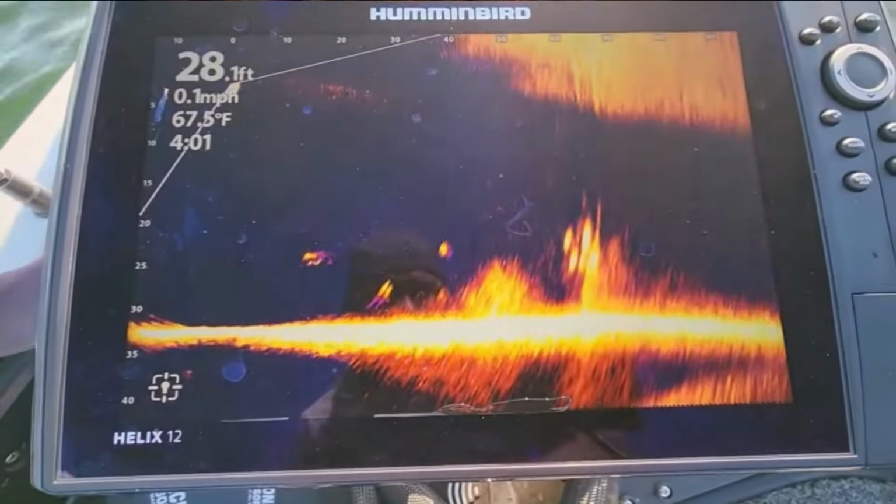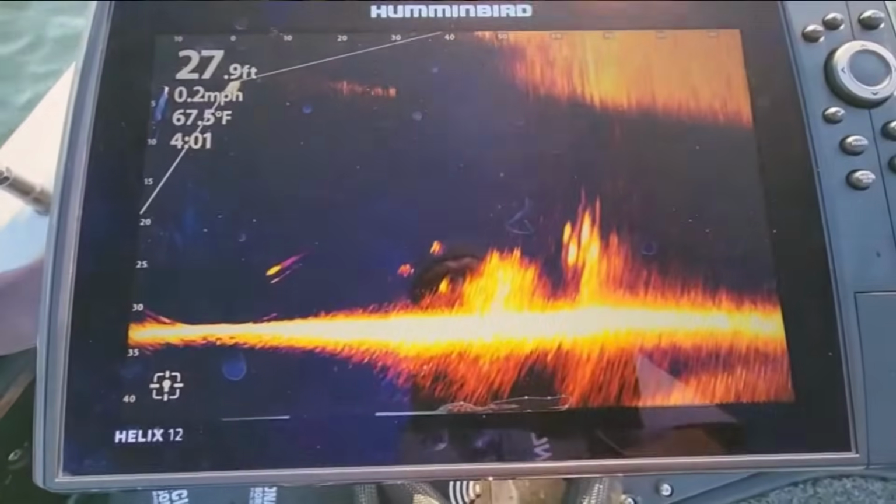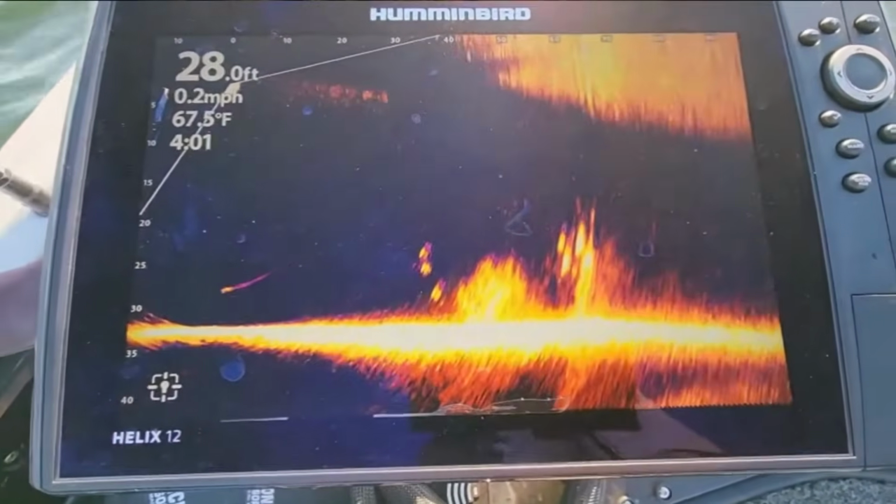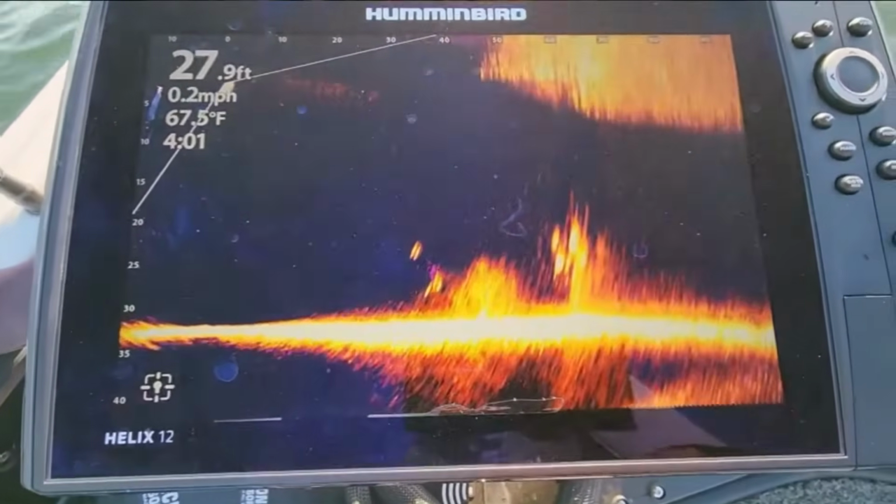All right, so I'm just slow rolling this bait. I'm gonna try to bring that right above the heads of those fish. And take a look at these fish out here. You can see that fish swimming around pretty fast. And that purple haze behind it, that is the persistence mode that I was telling you guys about.